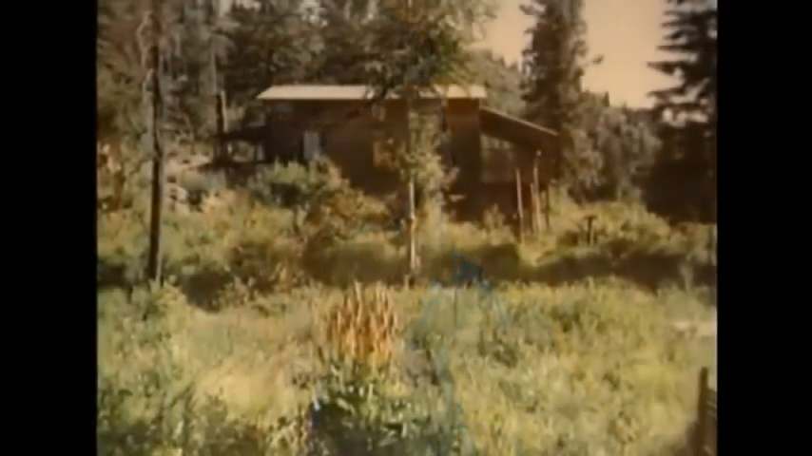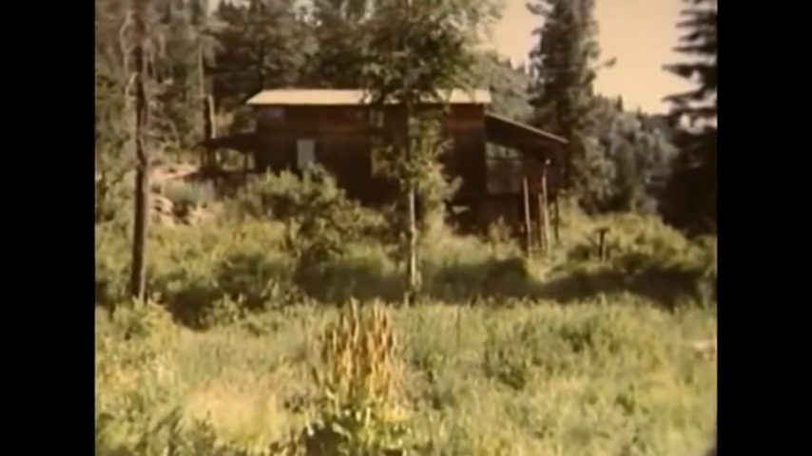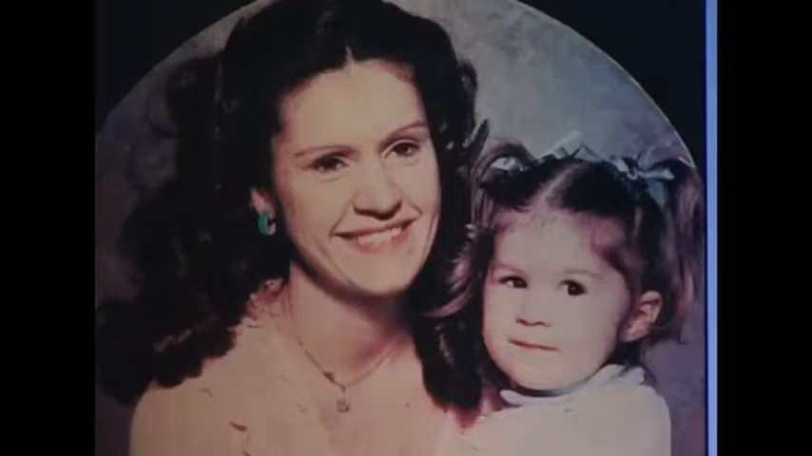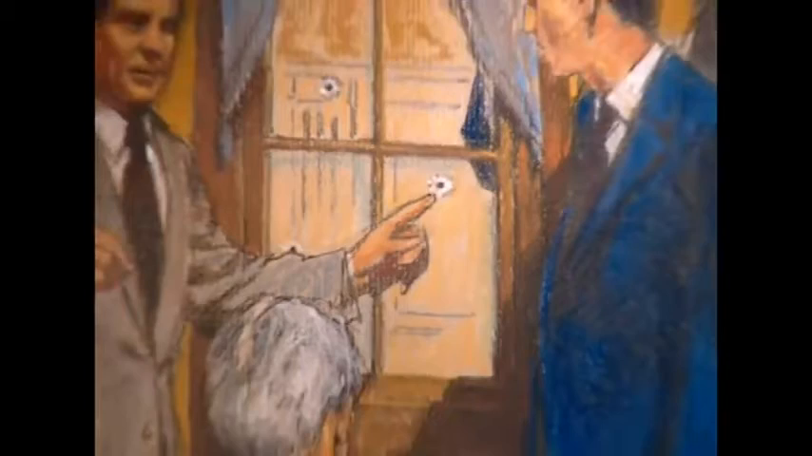In August 1992, white separatists Randy and Vicki Weaver were involved in a standoff with the FBI at their mountain home. Agent Horiuchi shot and killed Vicki Weaver, who was standing in the window of the door holding her 10-month-old daughter.